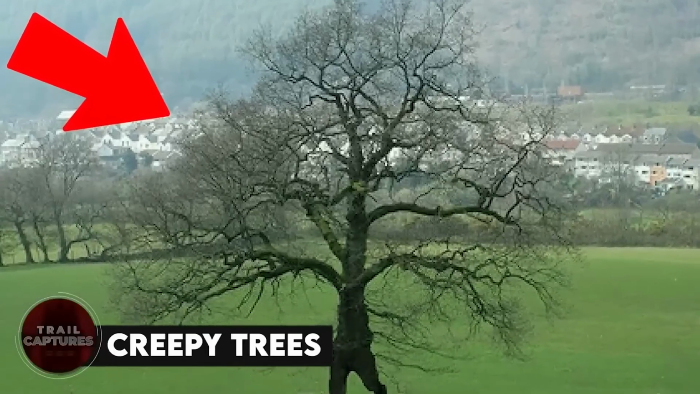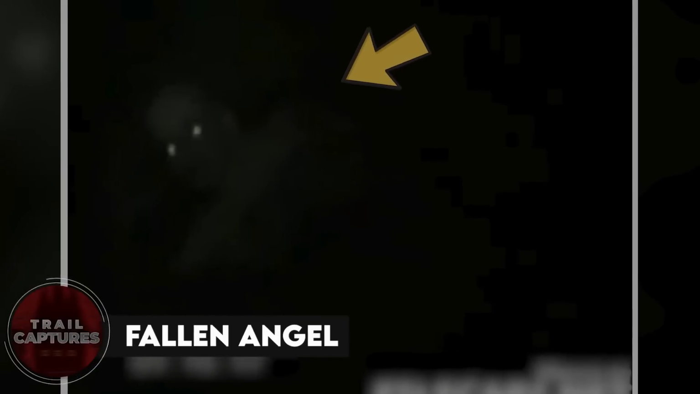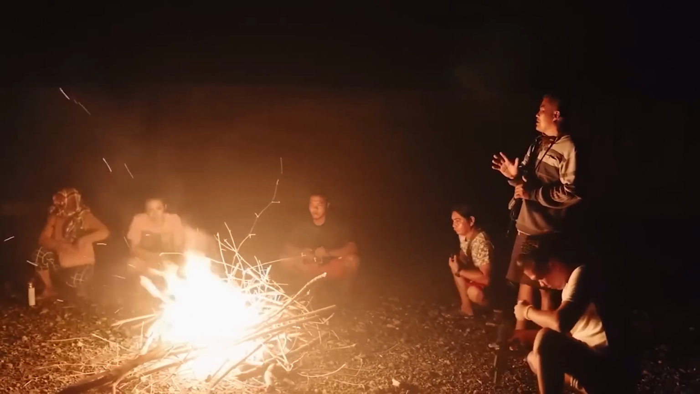Creepy trees. Considering the last clip, if you think the woods are only creepy and unsafe at night, fallen angel. There's a video of some guys who went for a walk in the dark woods at night. They had a flashlight, but it was still very dark. While they were walking, they discovered a strange creature sitting on the ground with its back facing them. At first, they thought it was an animal, but when it turned its head, they saw its eerie glowing eyes and a very creepy face. Some people believe it was a demon, while others think it was a fallen angel. In any case, it's really scary.